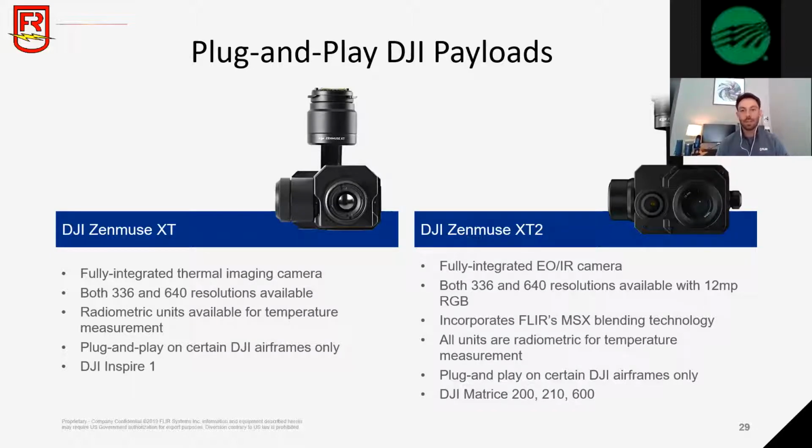For example, the XT2 allows you to do a capability called heat track. So the hottest object in the frame, you're going to have a box around your image, and the gimbal and the camera are going to point directly at the hottest item in the frame at all times. So a really great technology to be able to spot certain anomalies in your asset. So that's just one awesome feature with the XT2. But this camera is compatible with the entire DJI Matrice line. So the 200, the 210, as well as the new DJI M300, as well as the 600.